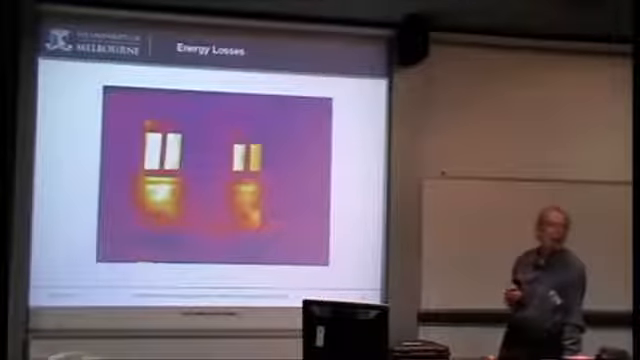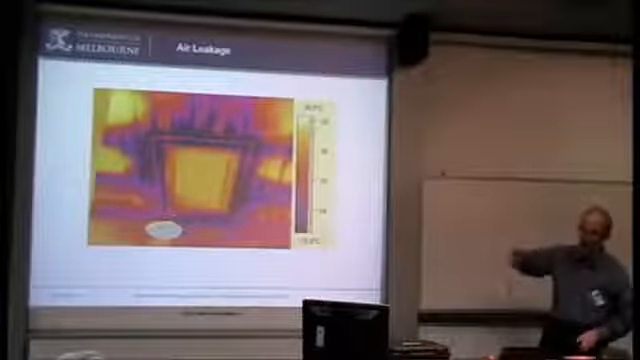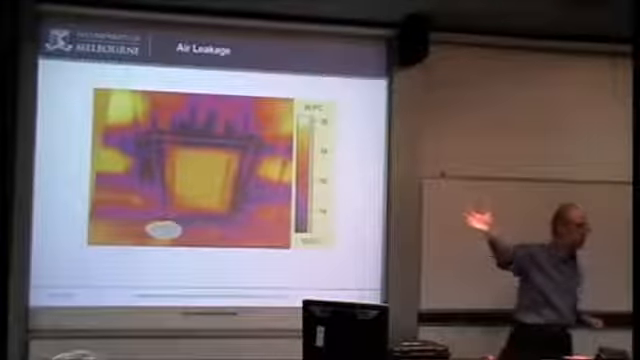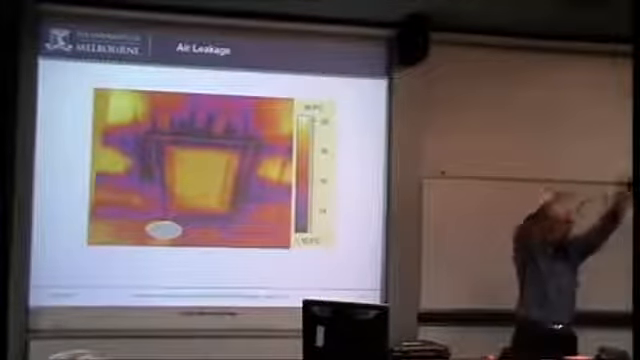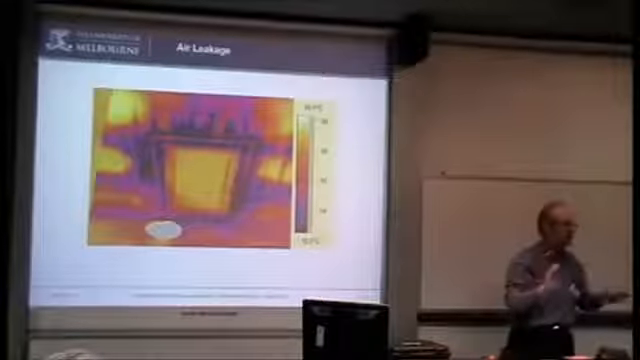So what time of day would be best to check around the manhole? Well, this one, because this is looking at the air leakage, it's really when you're getting air flowing. So you need the wind to be blowing so that it's coming under the tiles or somewhere else, getting into the roof space, and then being able to spread out. So time of day is not so important.